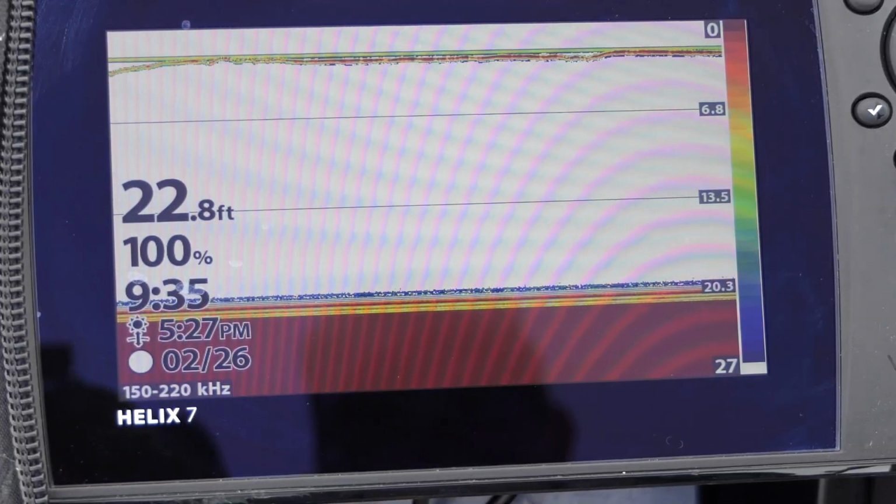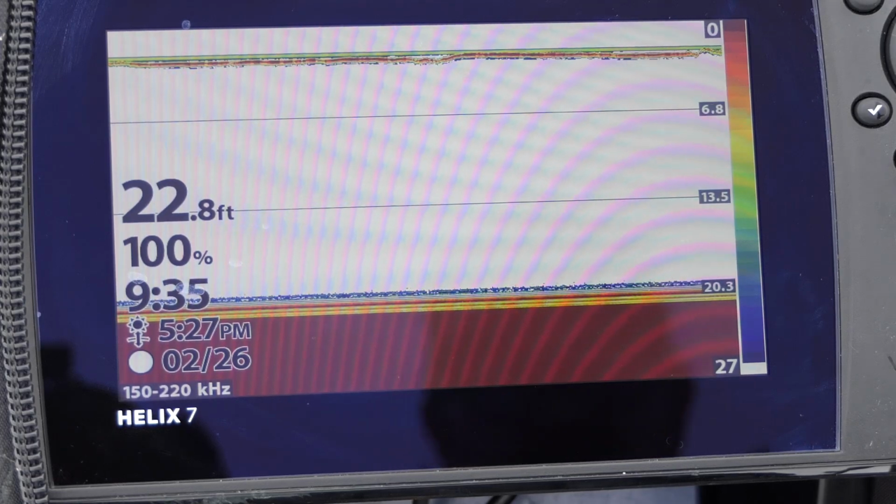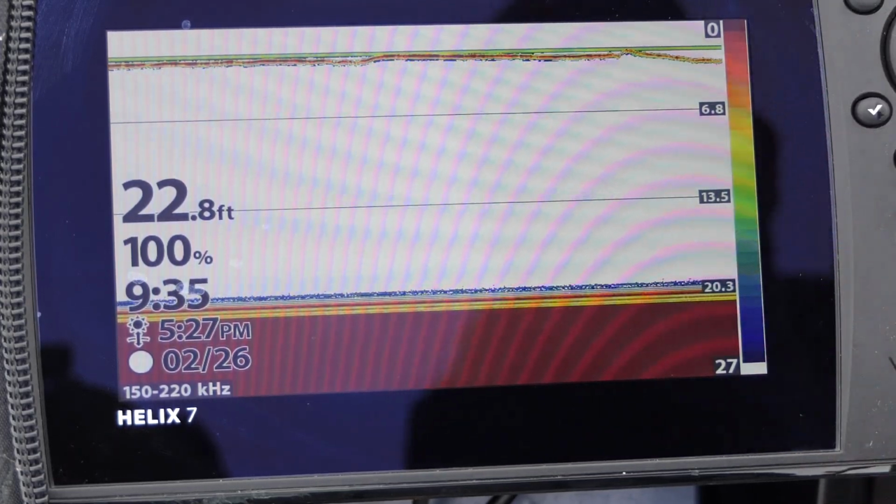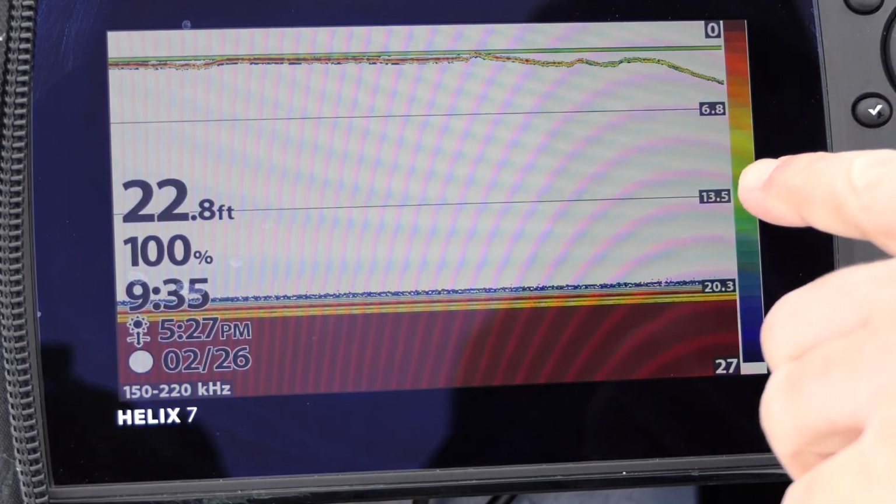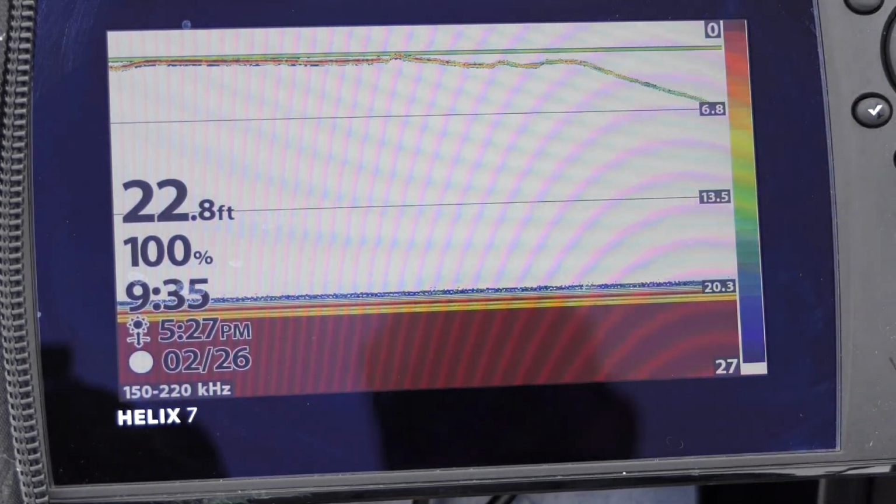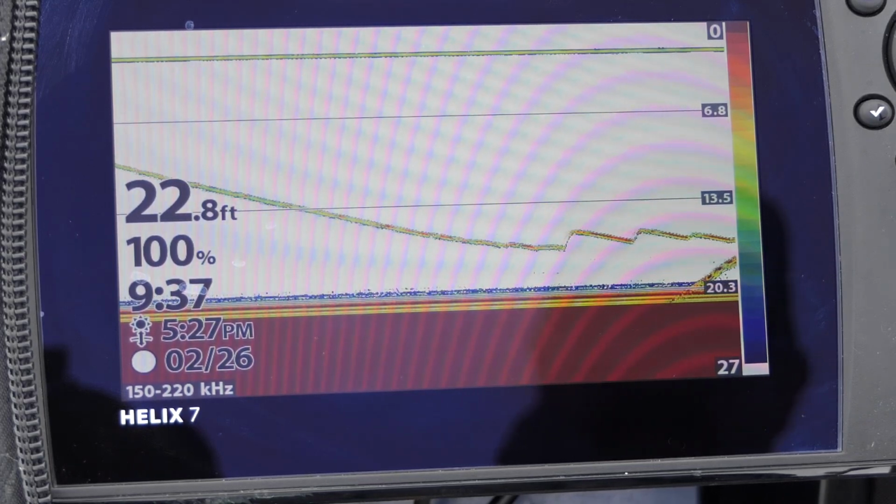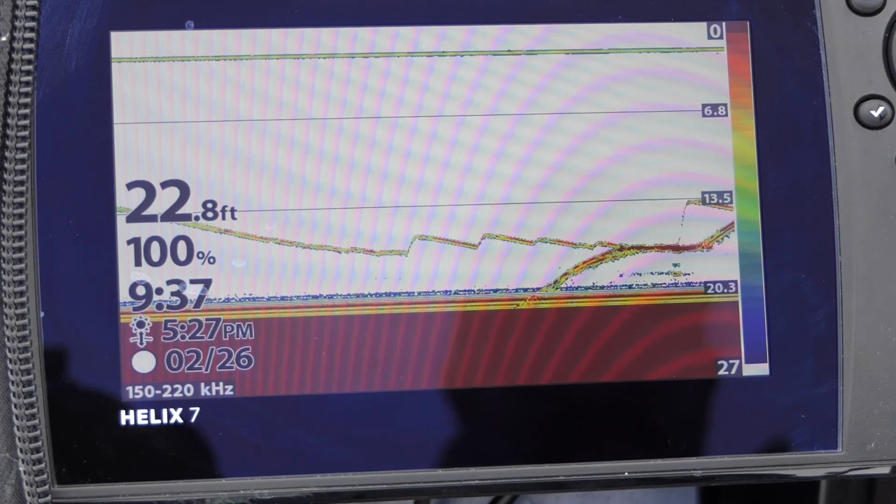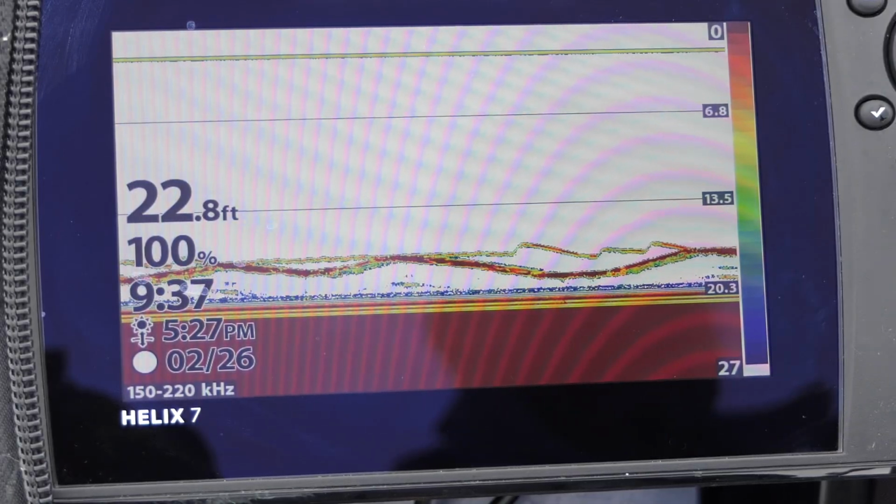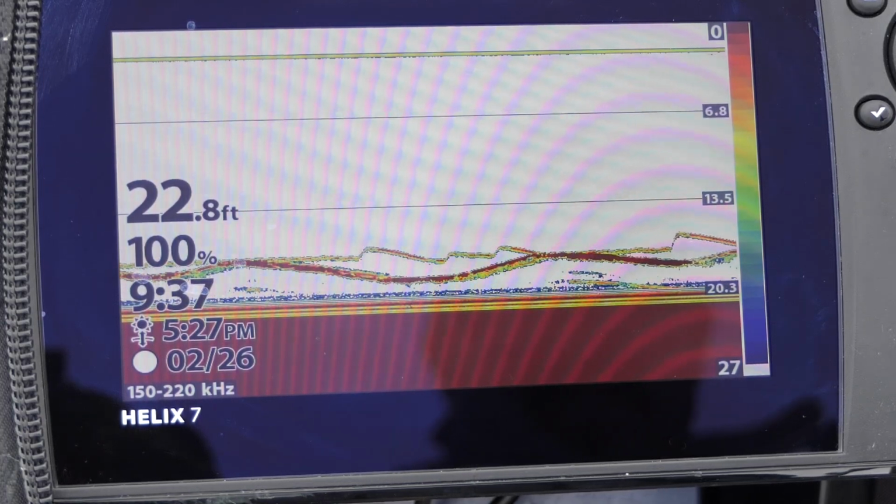Okay, so we've moved out a little bit deeper because I wasn't marking much there. I'm trying to get one more on sonar for you. So I'm in about 20 feet of water here. You can see my jig here at the top. I'm going to start dropping it down. Oh, here's a fish coming up. Look at it. Ooh, he hit it. He's following it up. He's coming back to look at it. He likes the sharp actions, but it's just not really ready to commit yet.